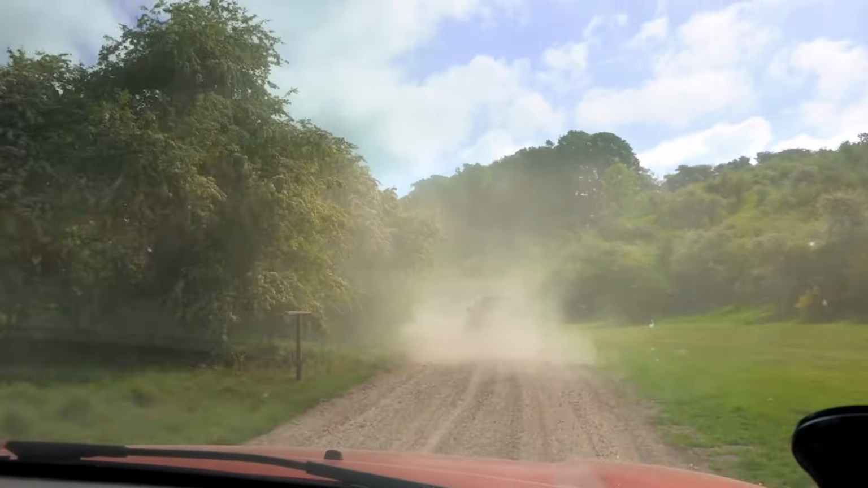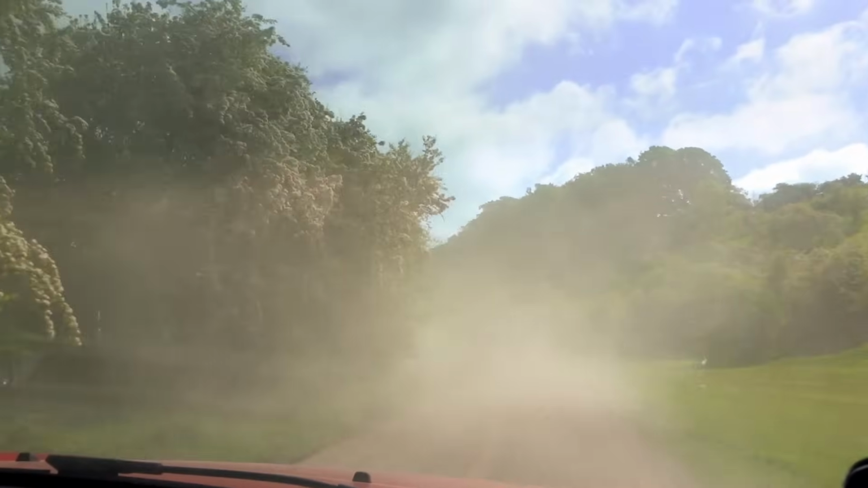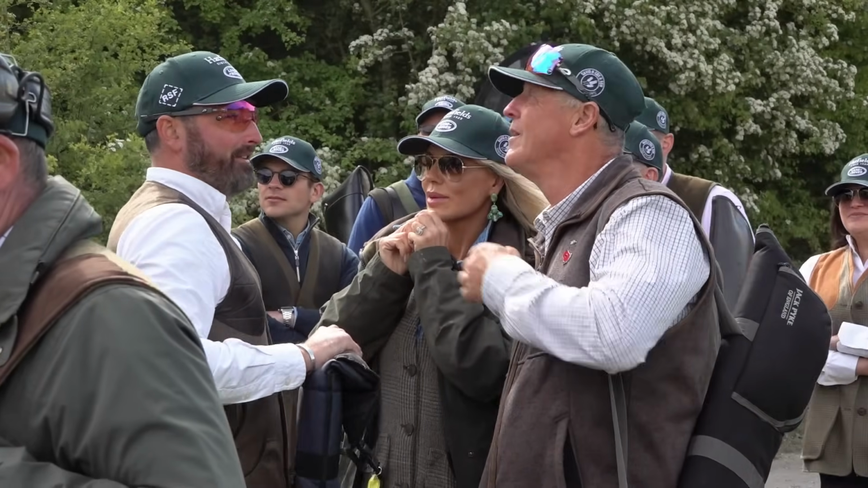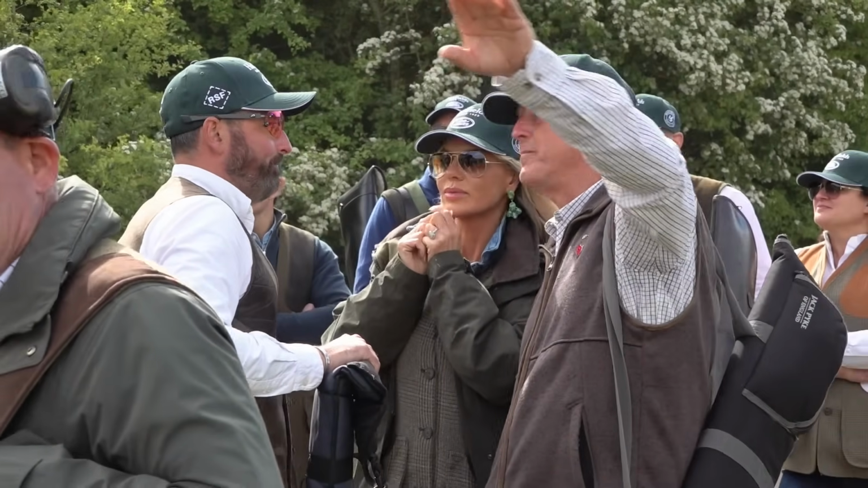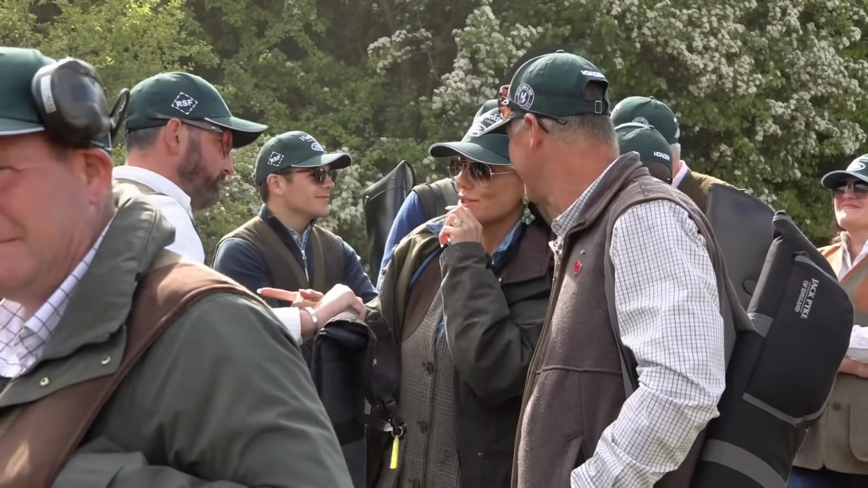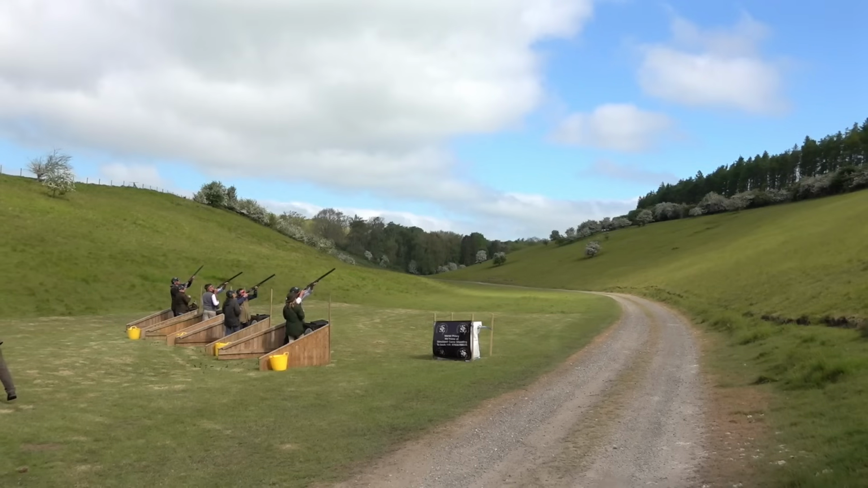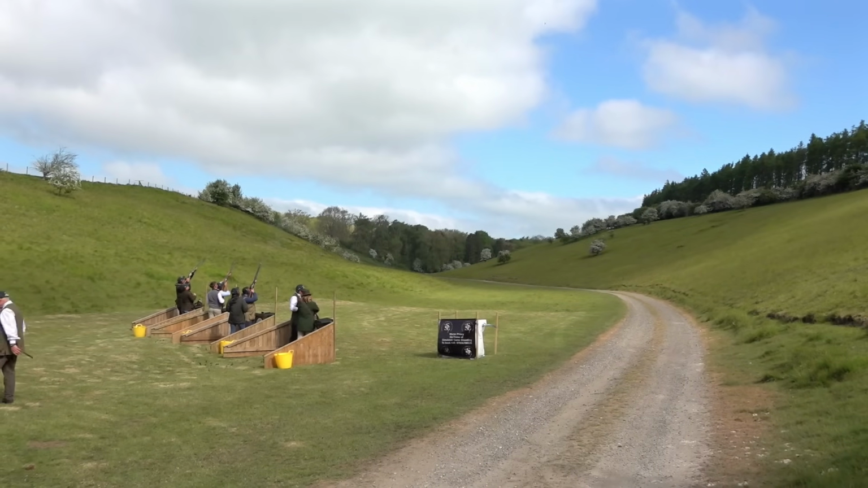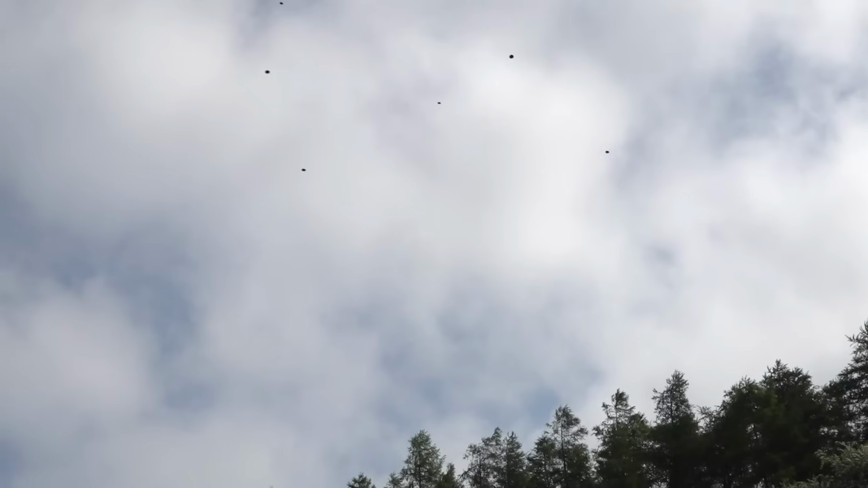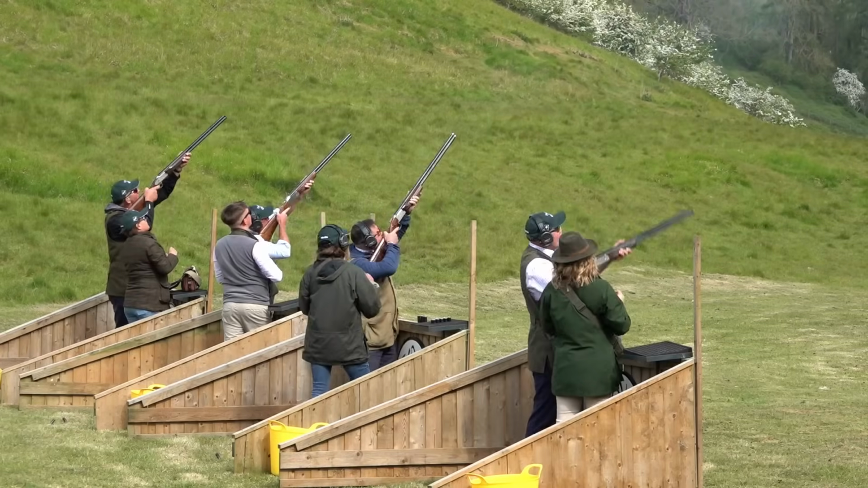You all put in your groups, you go out, there's about six teams, get to each stand. You don't end up waiting, there's no waiting about. It's just so well organised. And people don't realise how much charity shoots like this earn. We're not talking 20, 30,000, we're talking hundreds of thousands. That's what they make. And it's for a good cause. It's for the Countryside Alliance, which are fighting our corner, really. Well, if they weren't there, I'm pretty sure we'd be snookered.